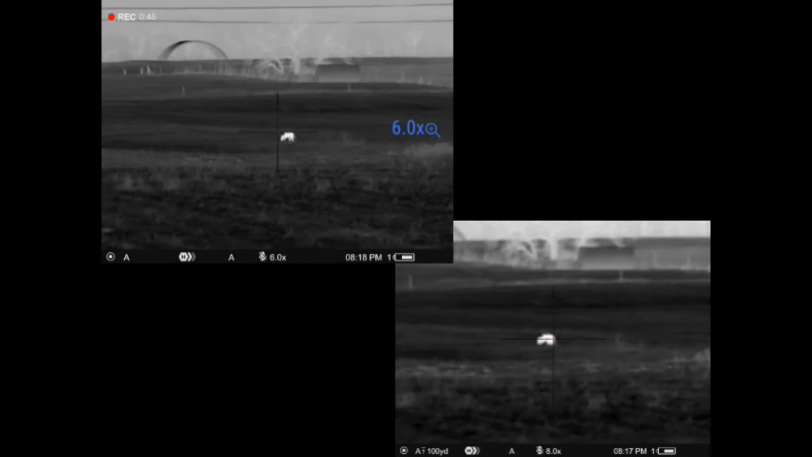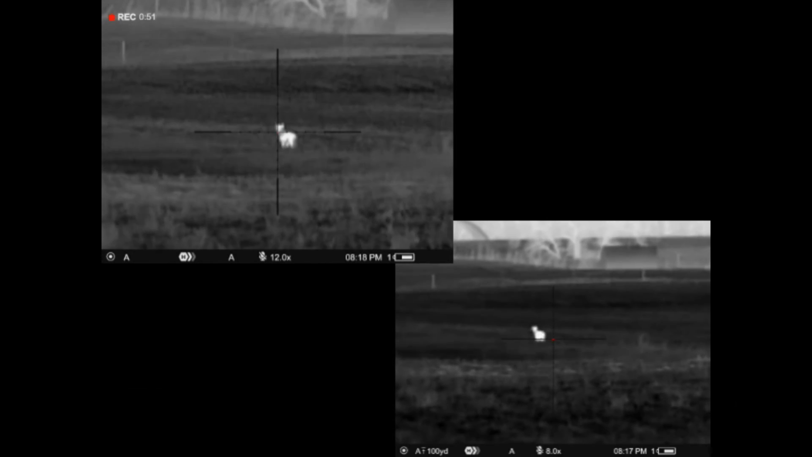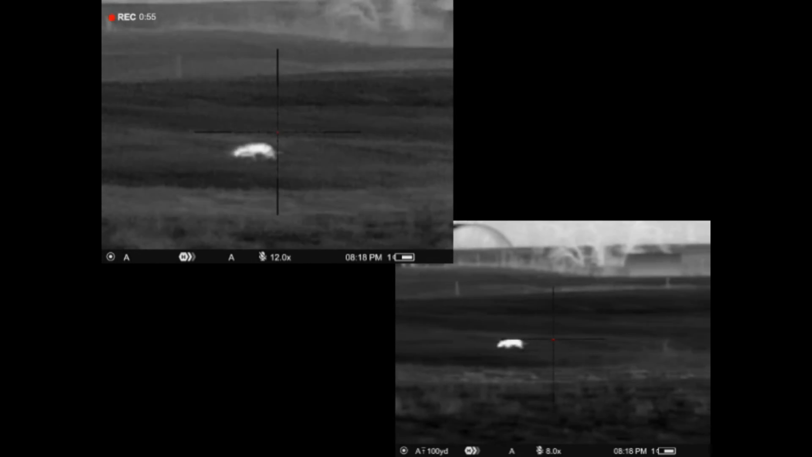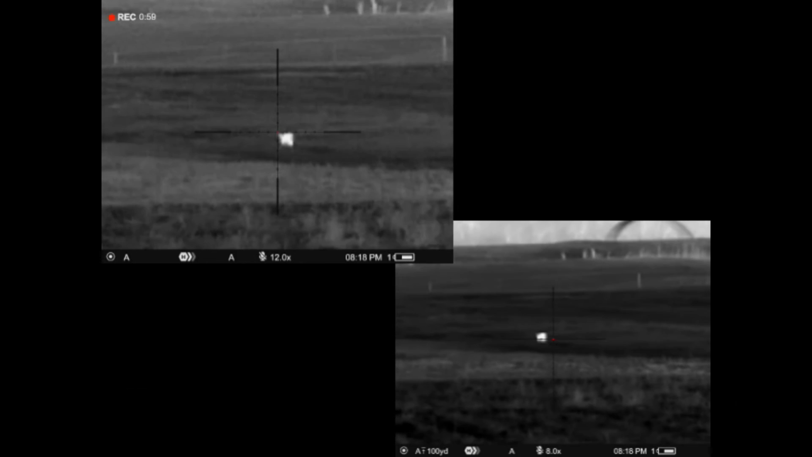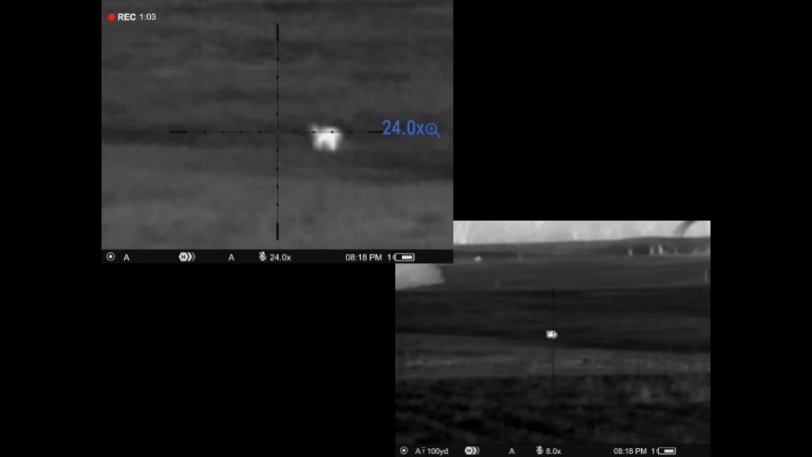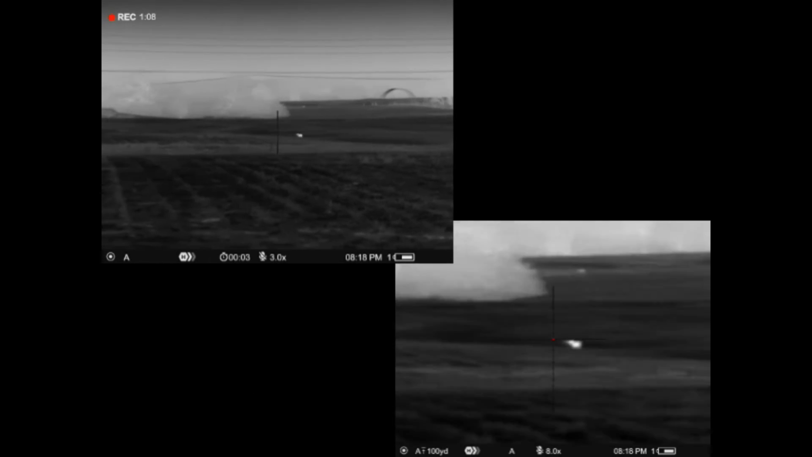I think I'm going to range him here in a minute, and he's at 3, but he's worked a ways farther out there. So there, he's pushing out towards 2-ish, and you can still make his tail out at the back end of him without any problem. I could see it in the eyepiece, but I could continue to see that tail all the way out to 300 or 400 yards as he pushed farther and farther out into this field.